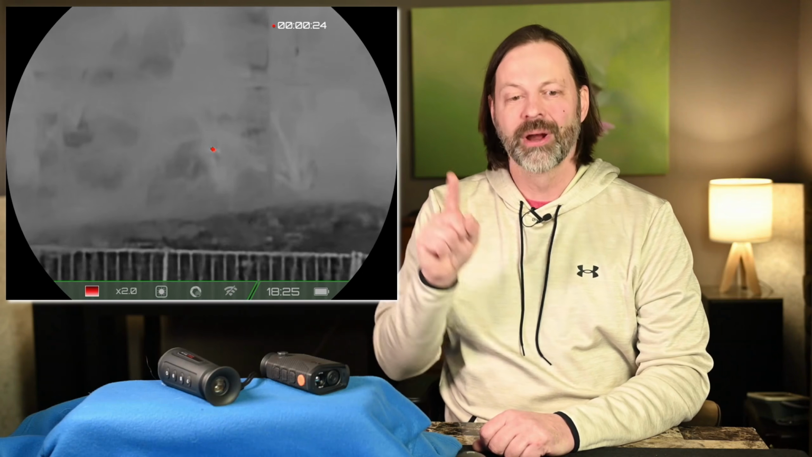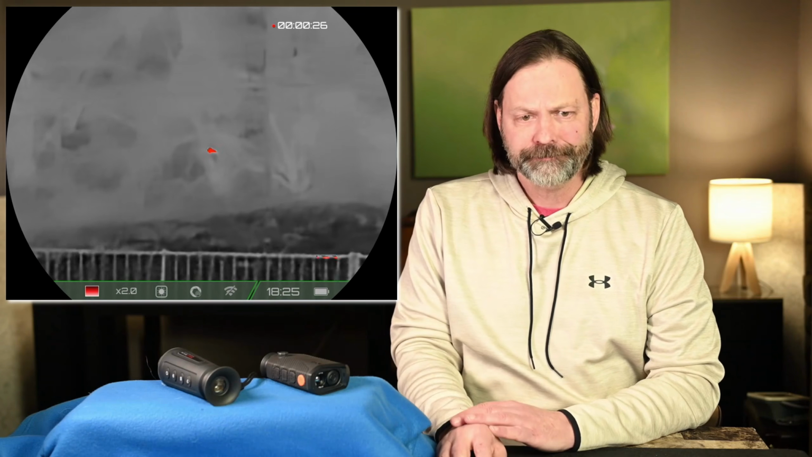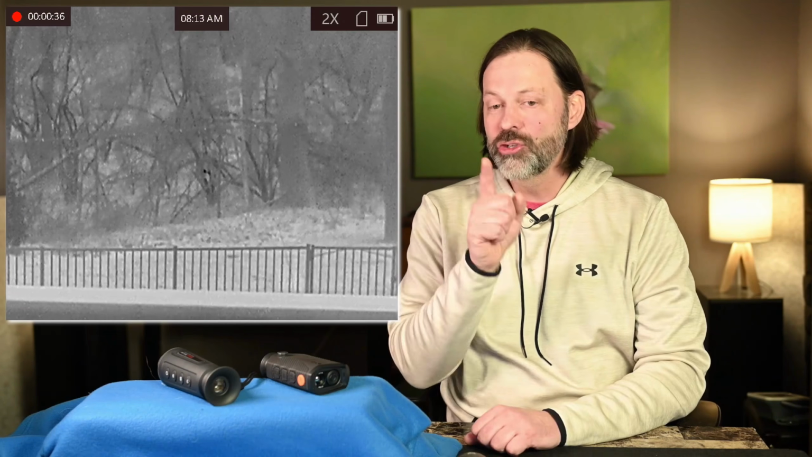So I wasn't sure. I got out the other unit. Now, when I got that unit out, it was actually harder for me to find. I knew where it was. So you can see that little dark area down there. I knew about where it was, but the heat sensitivity on this, remember, didn't seem quite as good, and it shows here. Better resolution, but in this case, it didn't necessarily help me out as much. So I was having trouble finding it, but I was pretty sure something was down there.